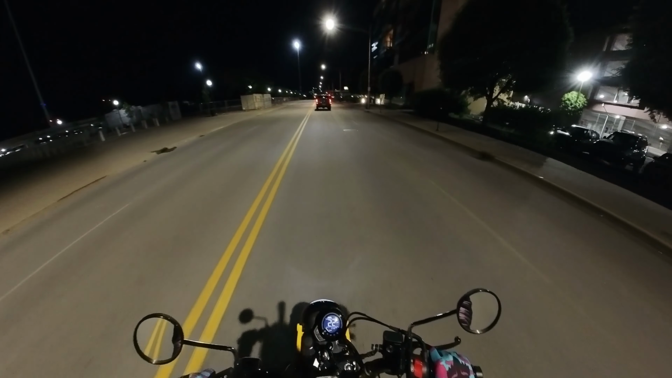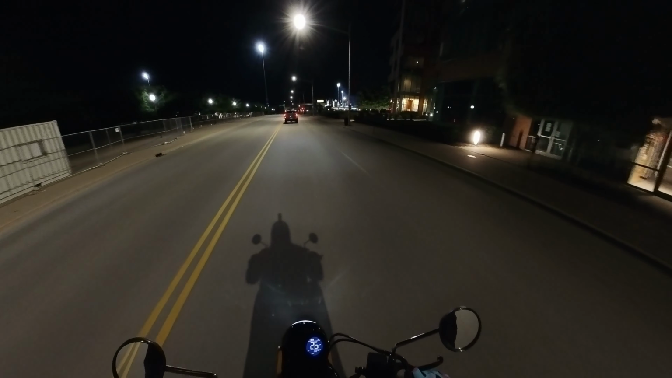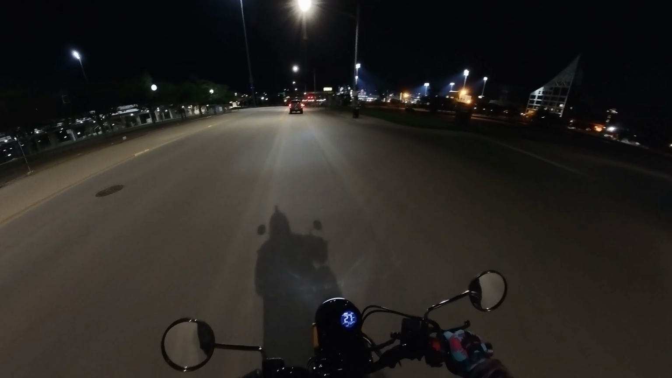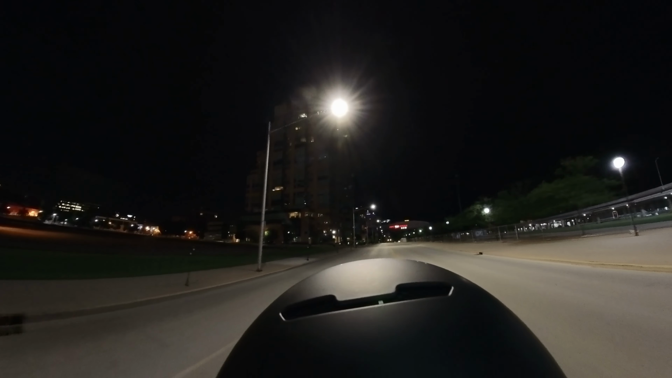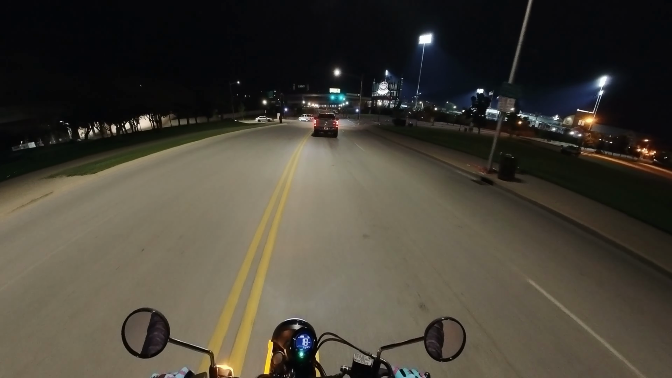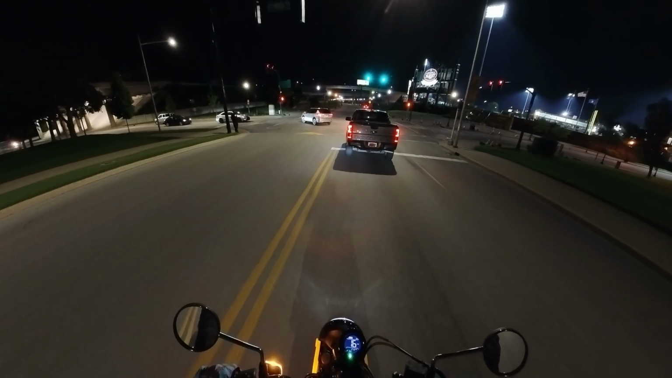So this is kind of going back to the area I was at the beginning of the video. This is heading towards the Louisville Slugger Field where the Louisville Bats baseball team plays. I forget what the specific category of the team is or what the league is, but it's professional baseball, but definitely not MLB level.